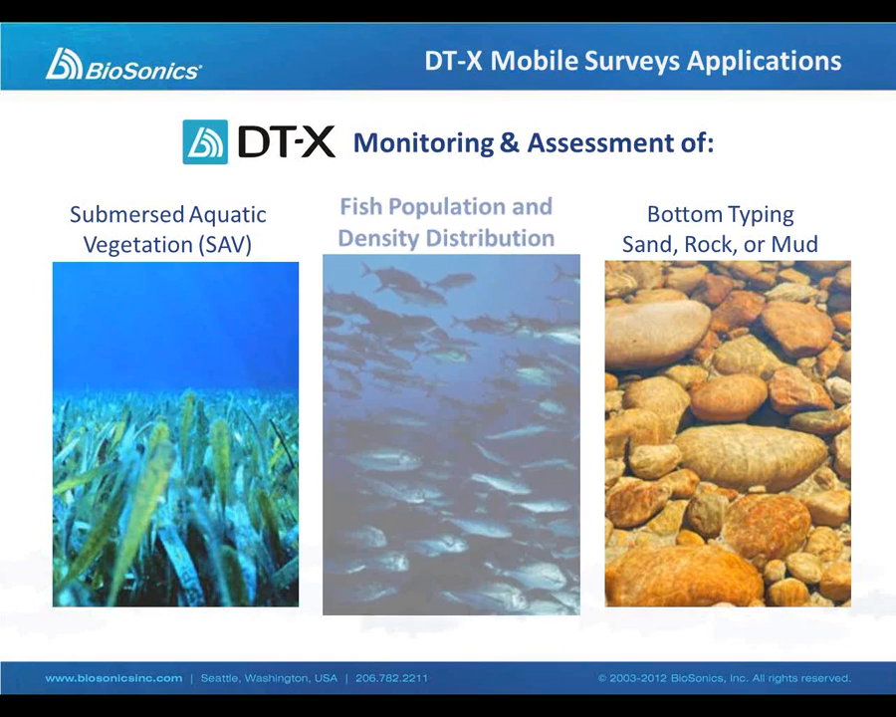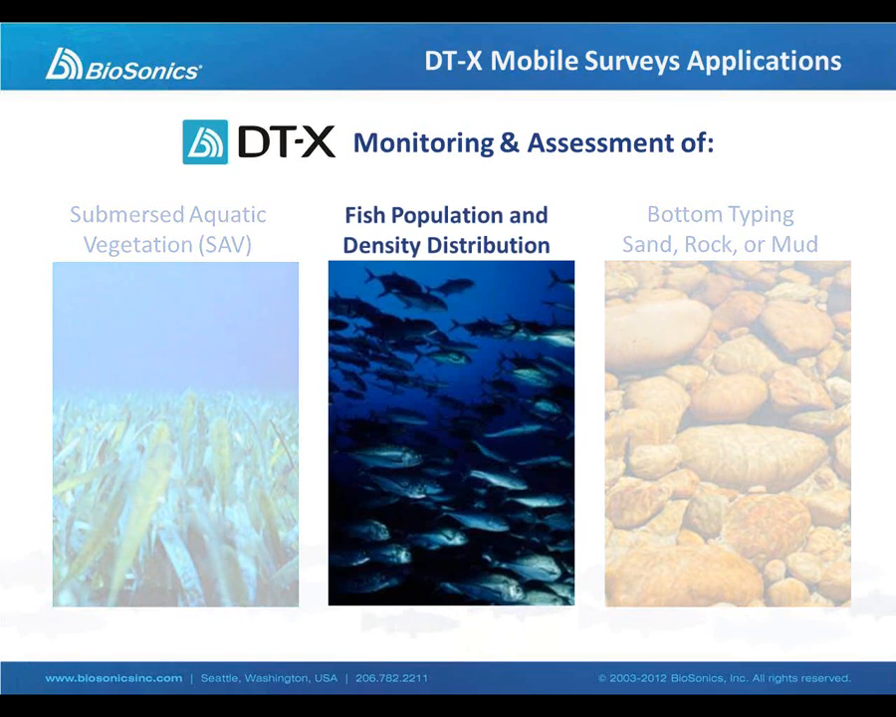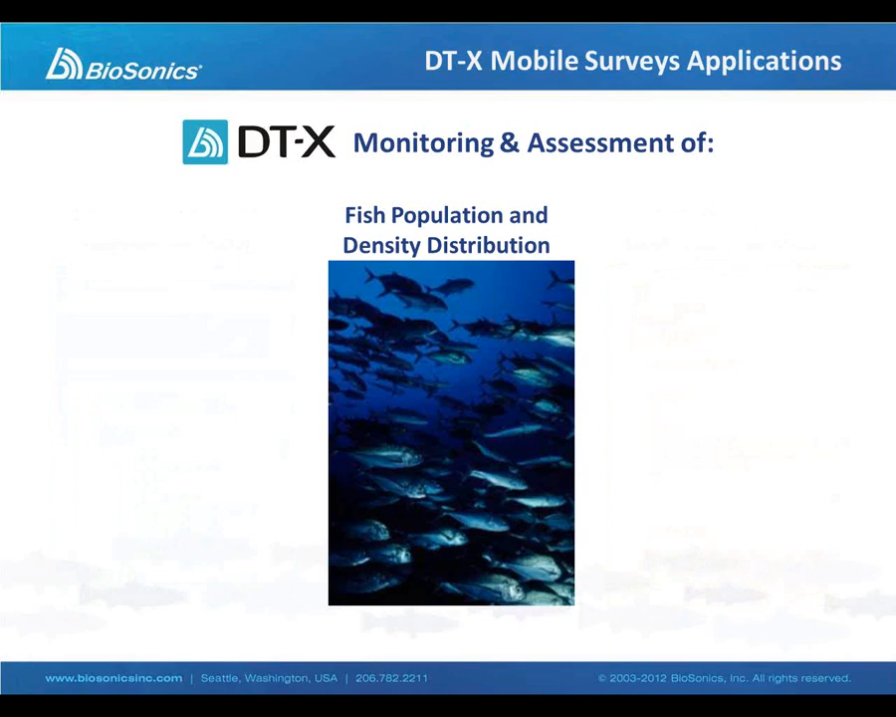Now, of those three applications for the DTX, the vast majority of users are doing fisheries work. So it is, I think, for the most part, a fisheries echosounder. It does have these additional applications, but more users are using it for fish stock than for vegetation or substrate assessment.